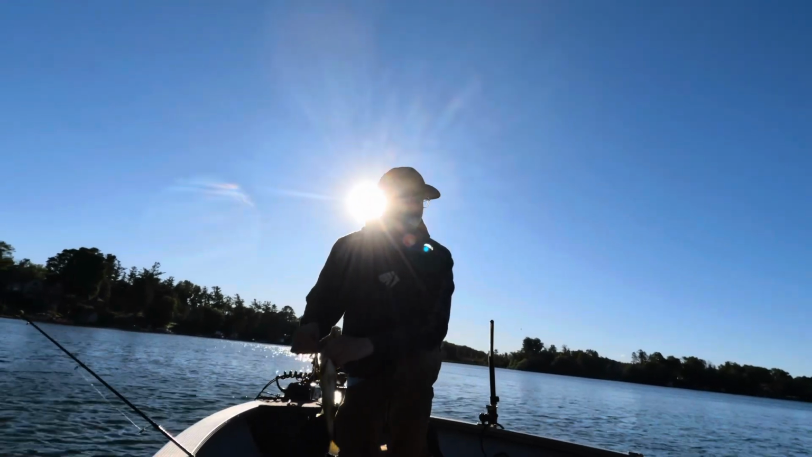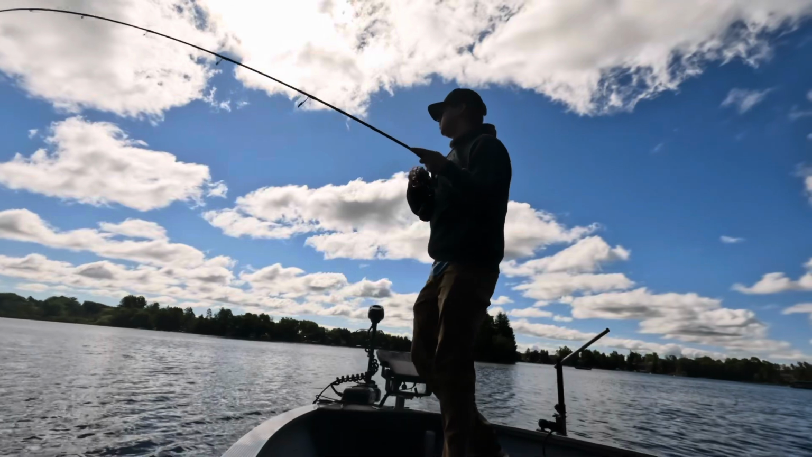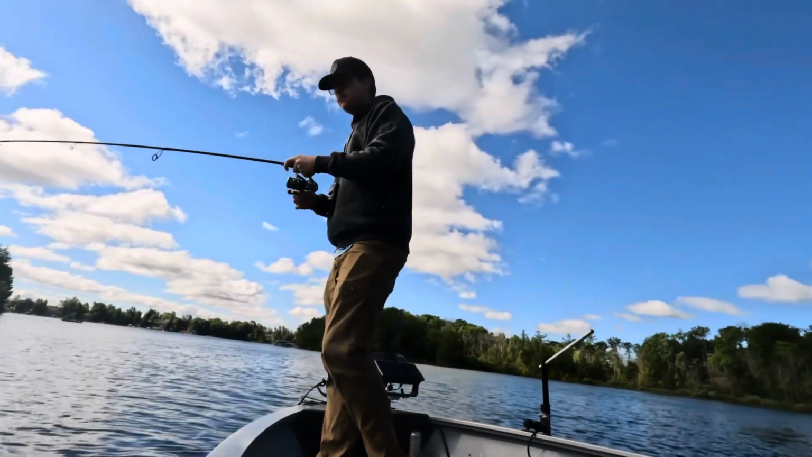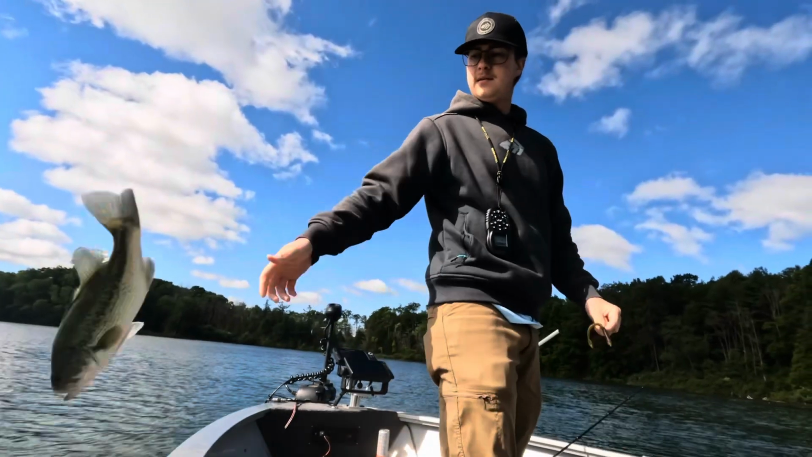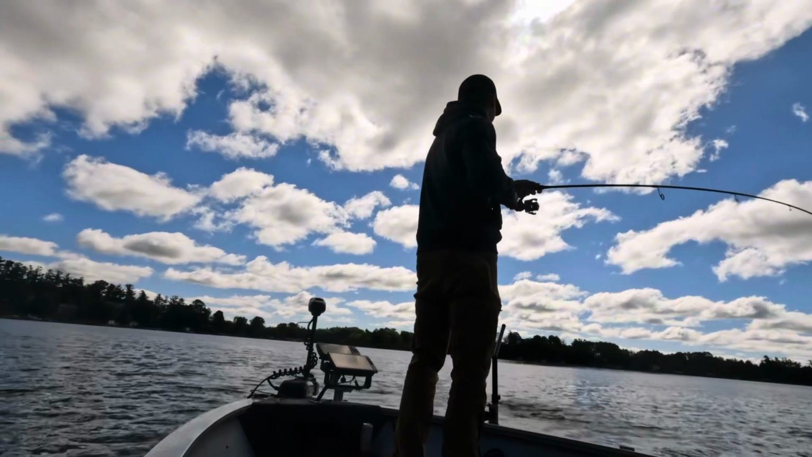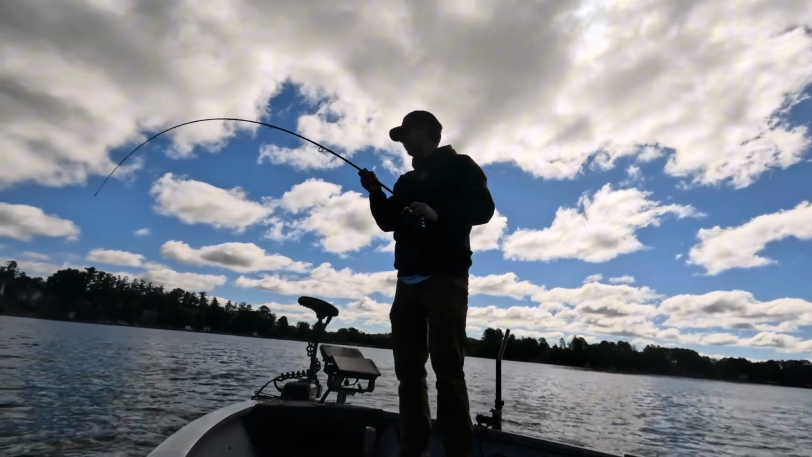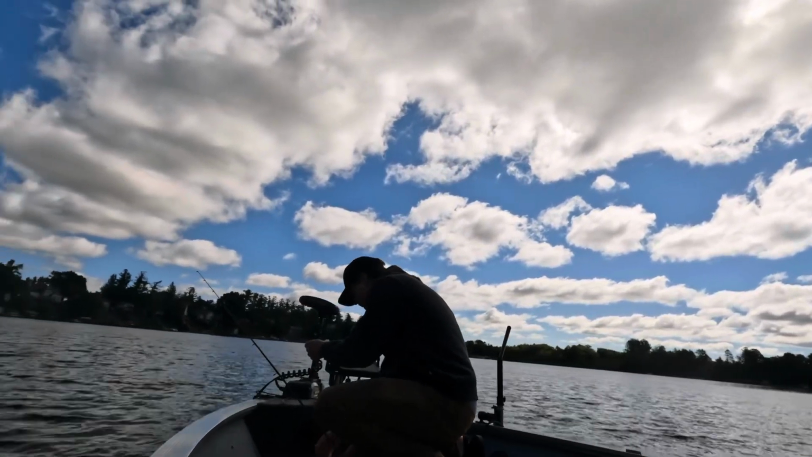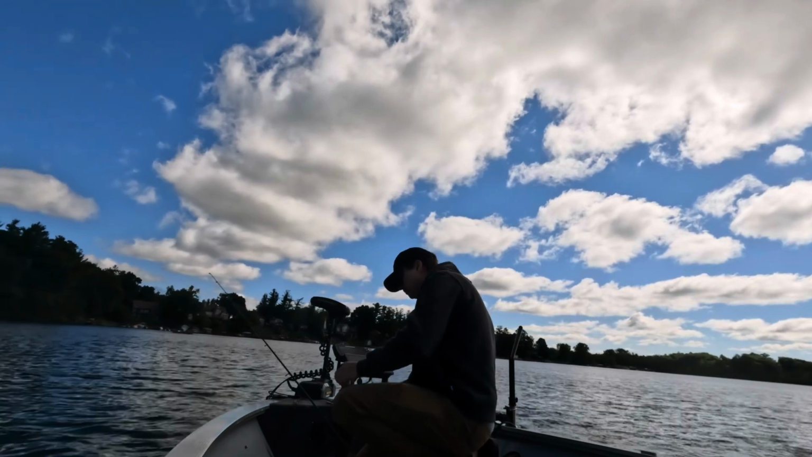Seeing a handful of fish on live scope kind of hanging outside the weeds. Just another little one. Alright, that one caught me by surprise. Decent.